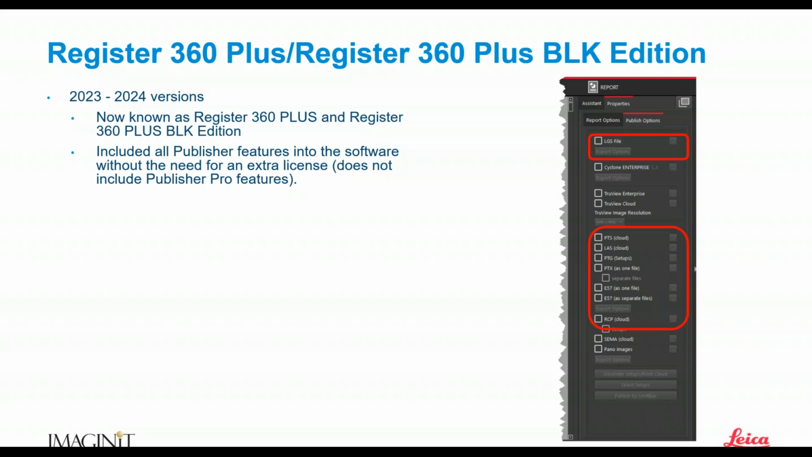Okay. I just want to point out here, if you read the parentheses on my slide, this does not include the Publisher Pro features, some of which include being able to add model data to your LGSX files, and being able to look at your point cloud in VR.